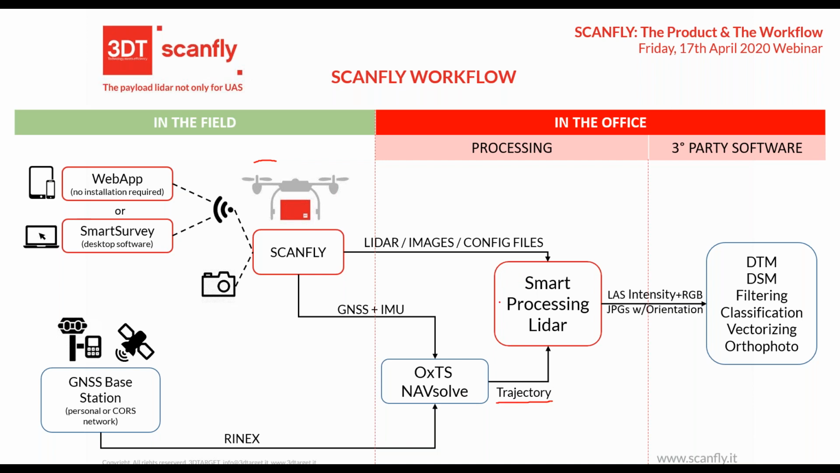After that, you can merge everything together: LiDAR, images, and configuration file. Go with the trajectory inside Smart Processing Ladder to generate LAS with intensity or RGB value.